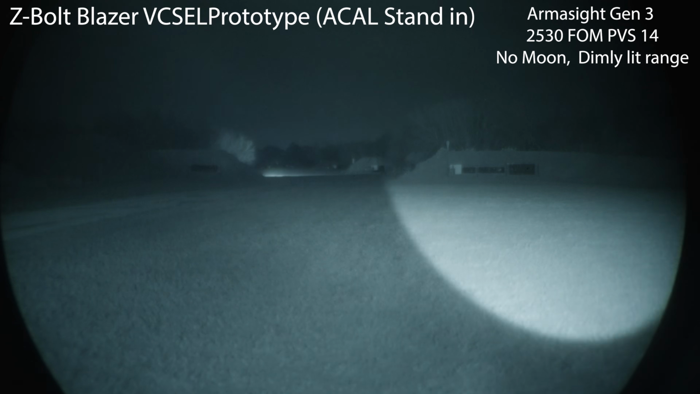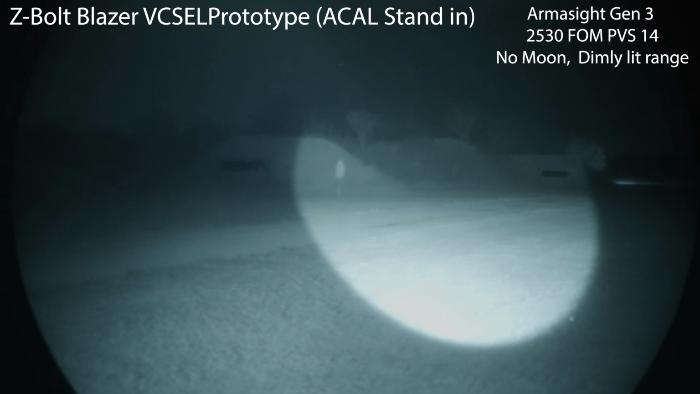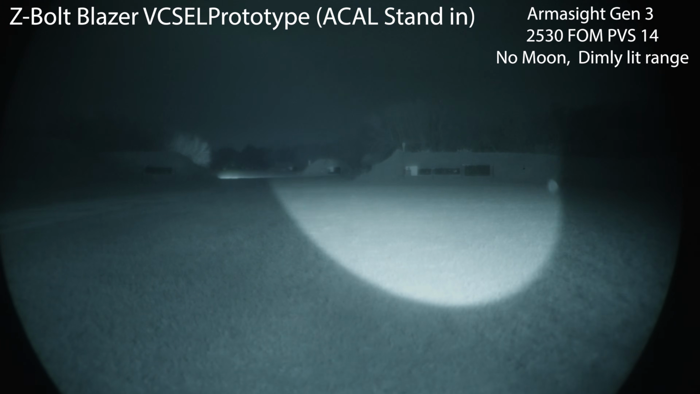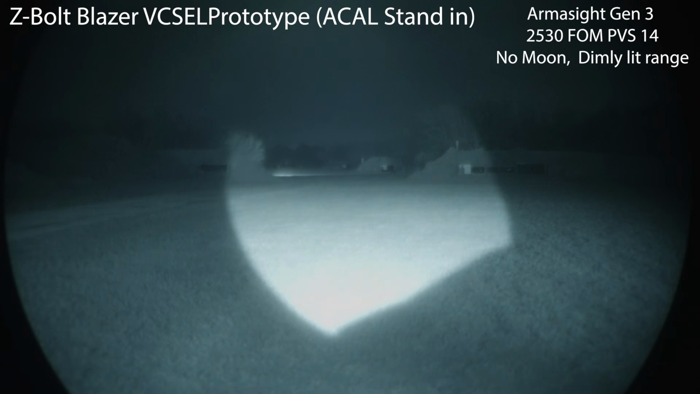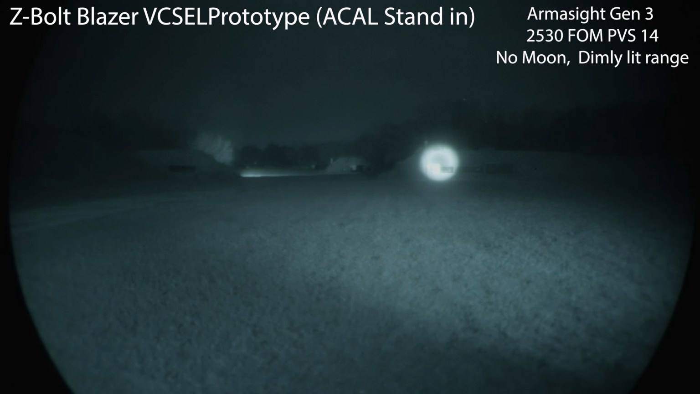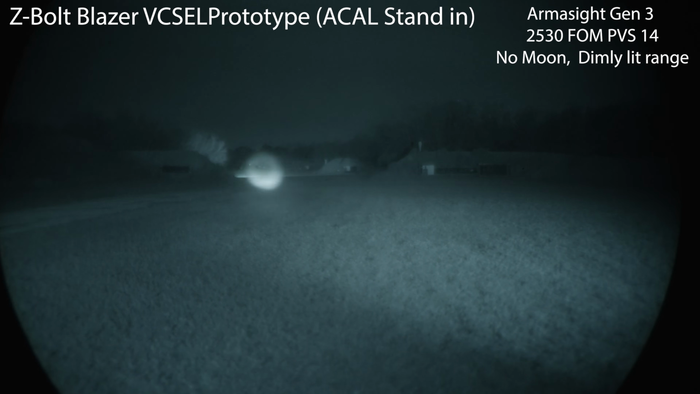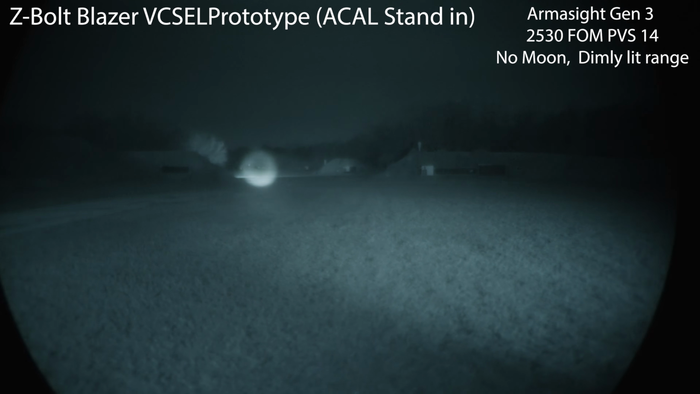All right, Z-Bolt ACAL prototype, representative stand-in, I should say. Still very, very clean, punches through all the photonic barriers on the range just fine. Let's narrow this guy. Plenty of power to punch through to the 500 yards. No real difference. Those barriers don't seem to really be blocking it. Still overpowers 100 yards even with lights kind of headed downrange.